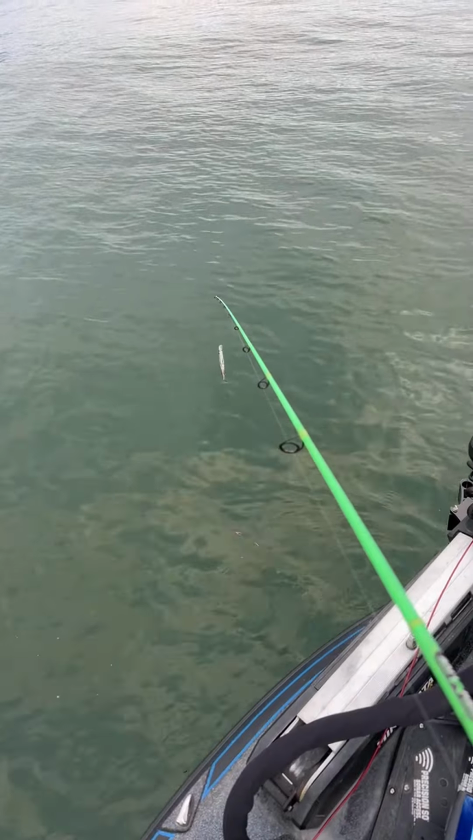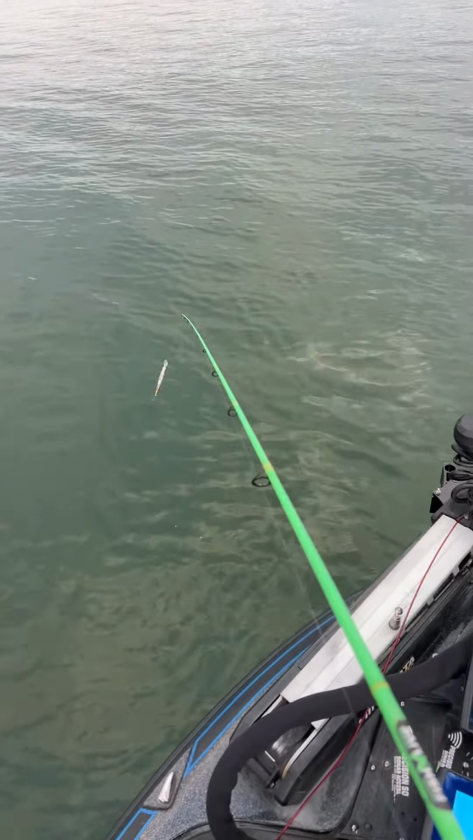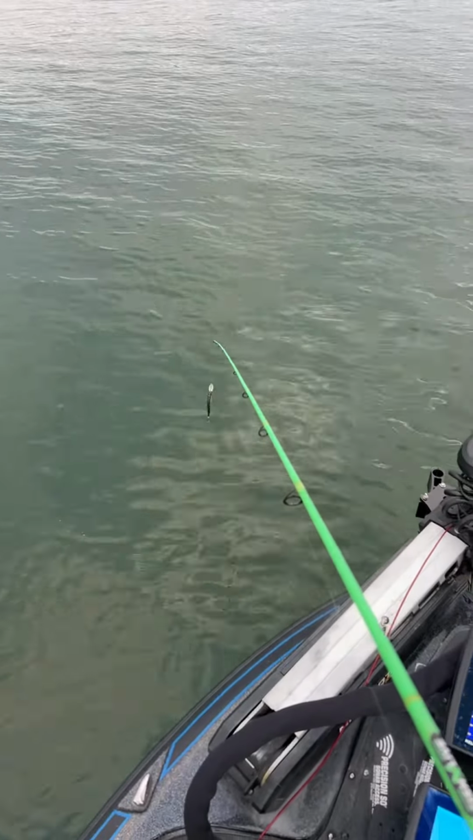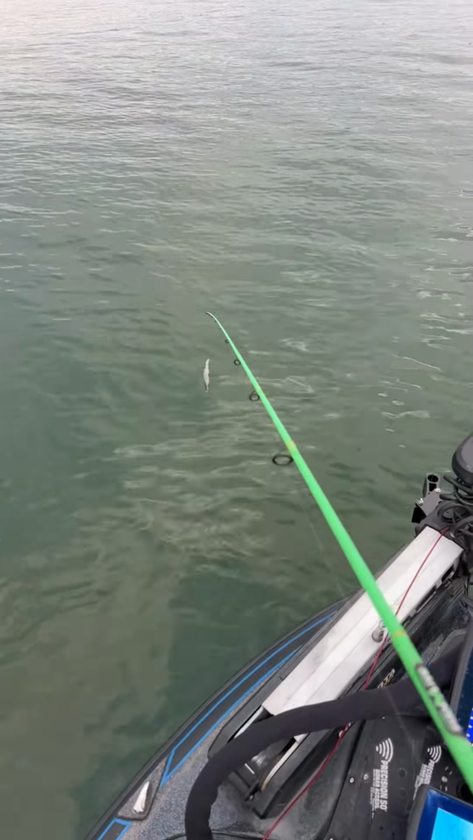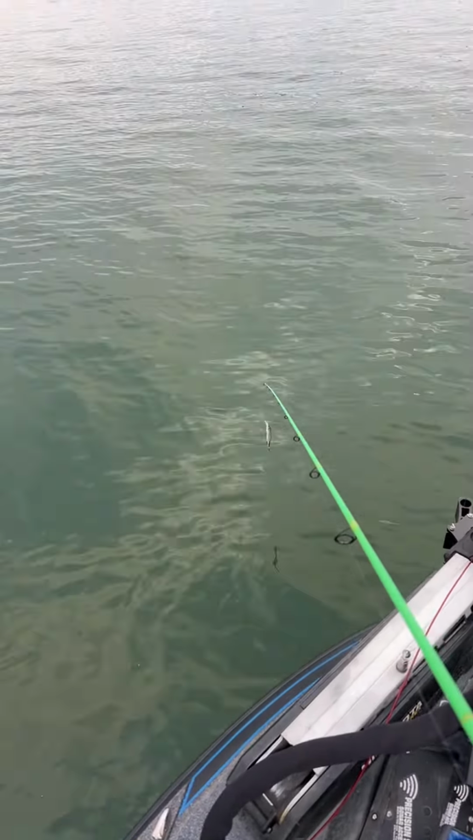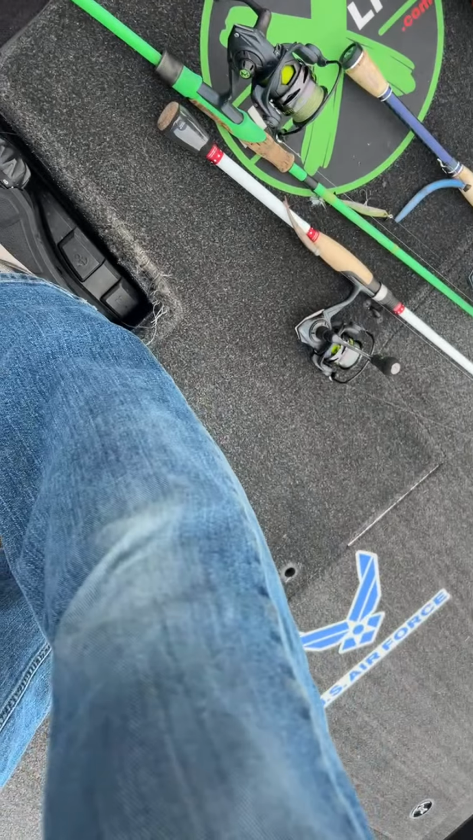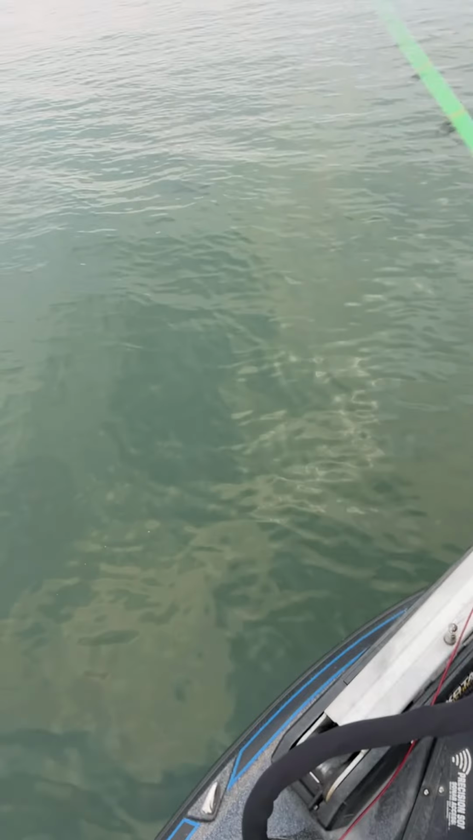Alex says, you understand that the bass follow the bait, but you need to understand what moves the bait. Tell him, Alex, what moves the bait? We got Kevin Two Fishes tuning in. Frisco said, did you press that button? I sure did. I pressed that button.